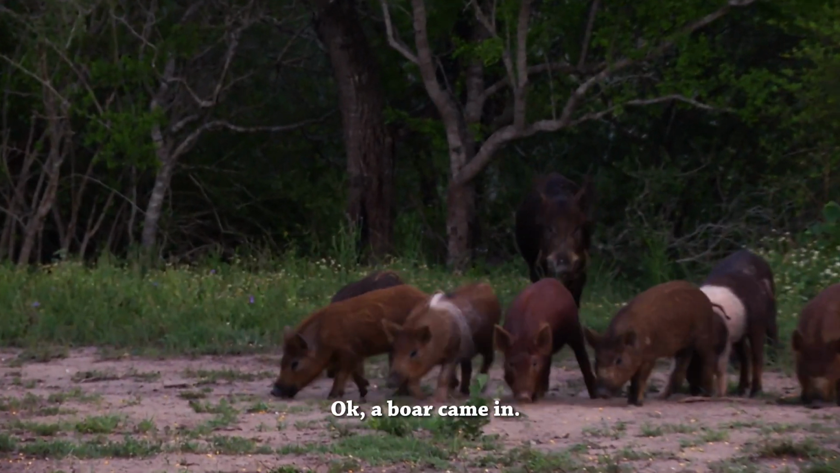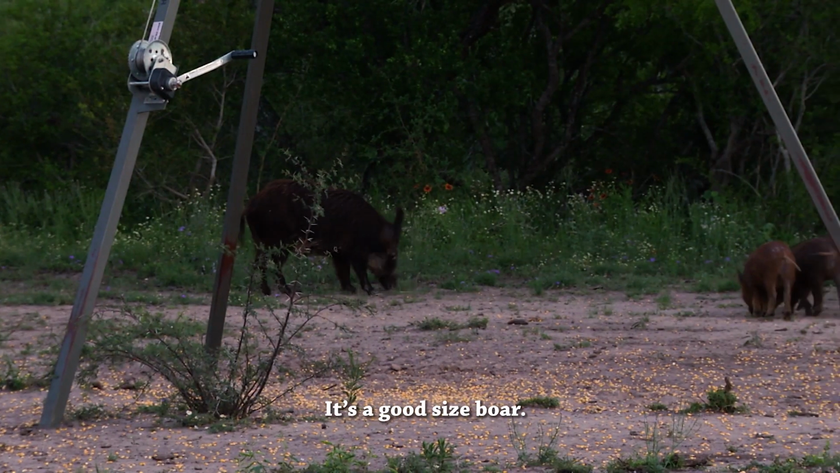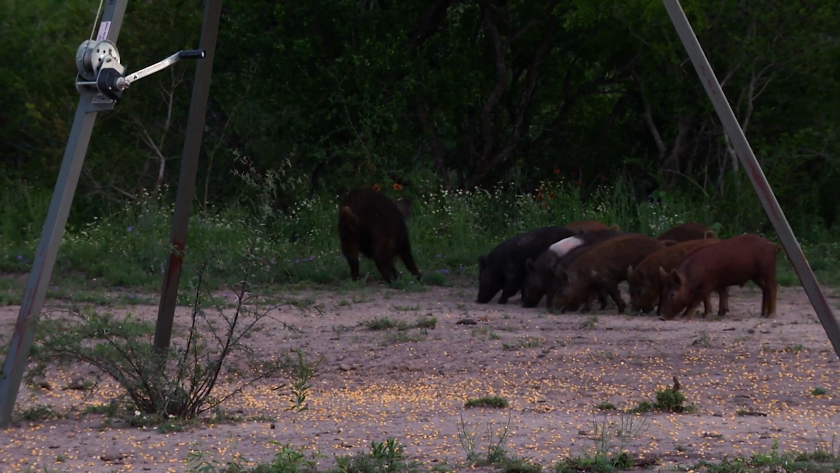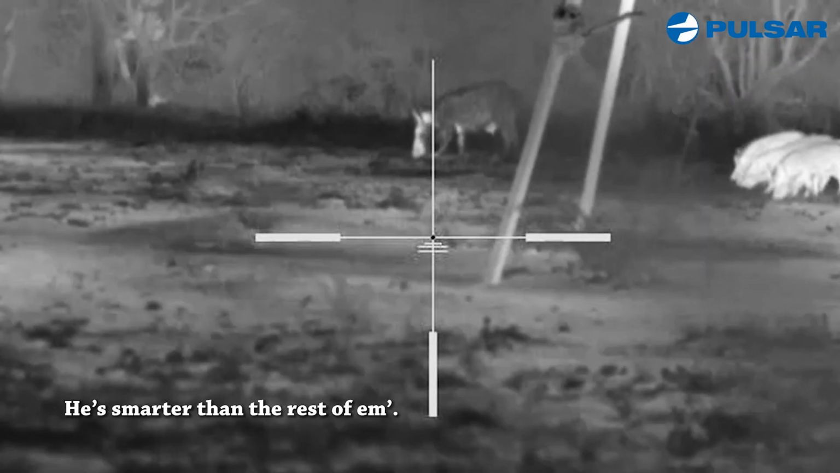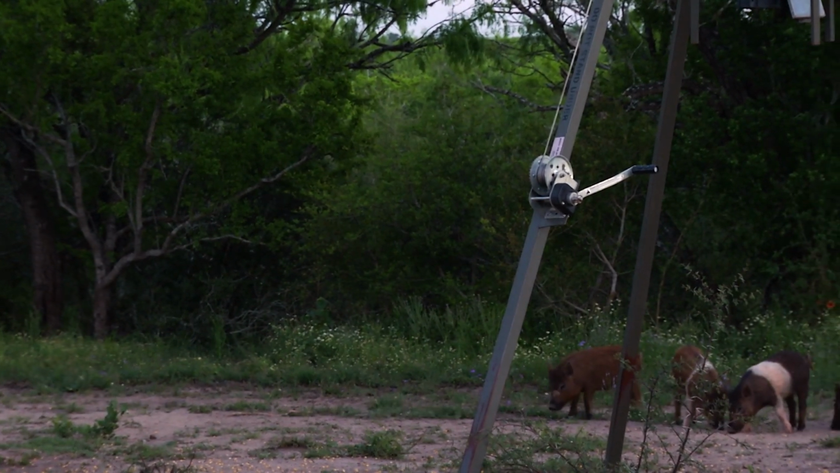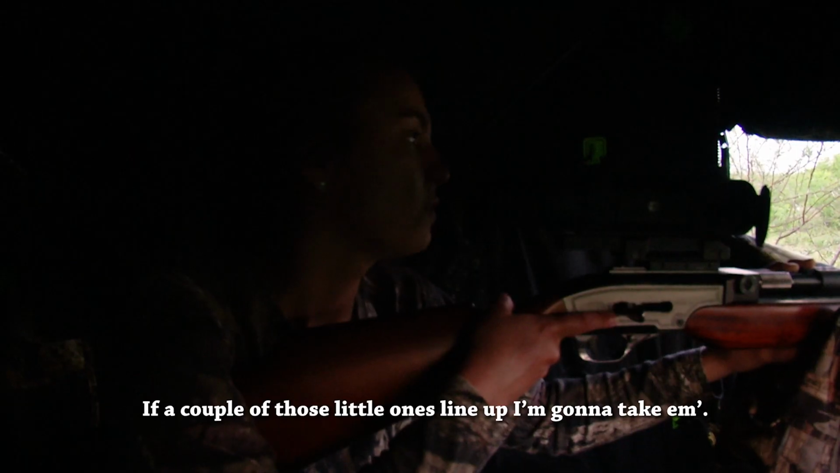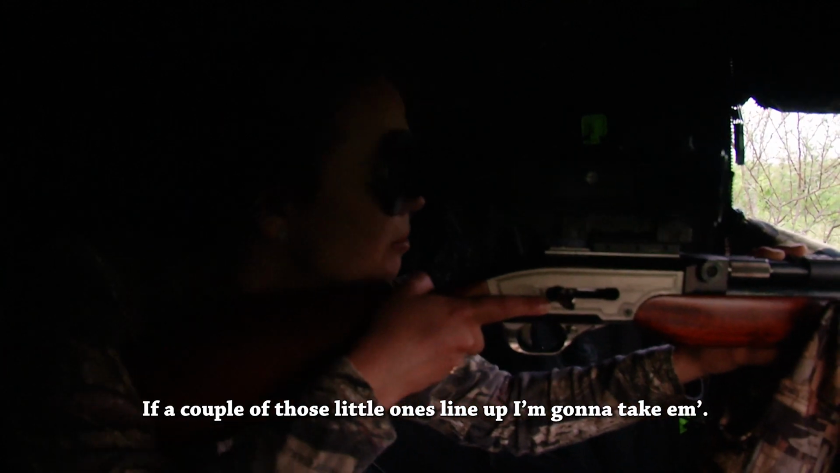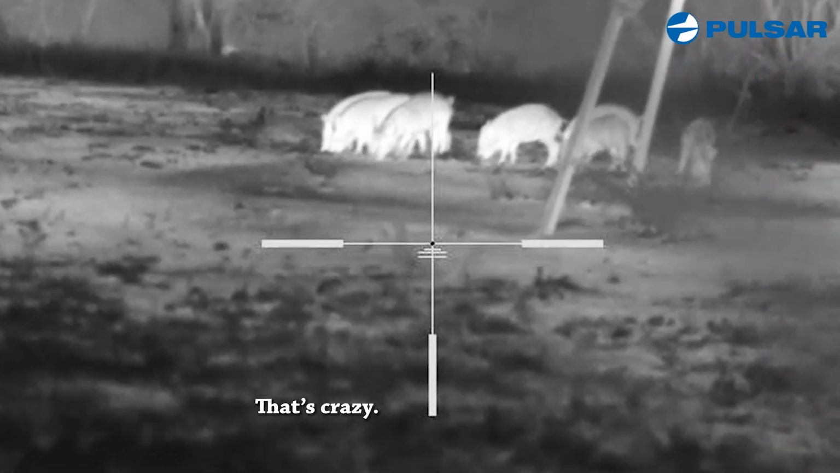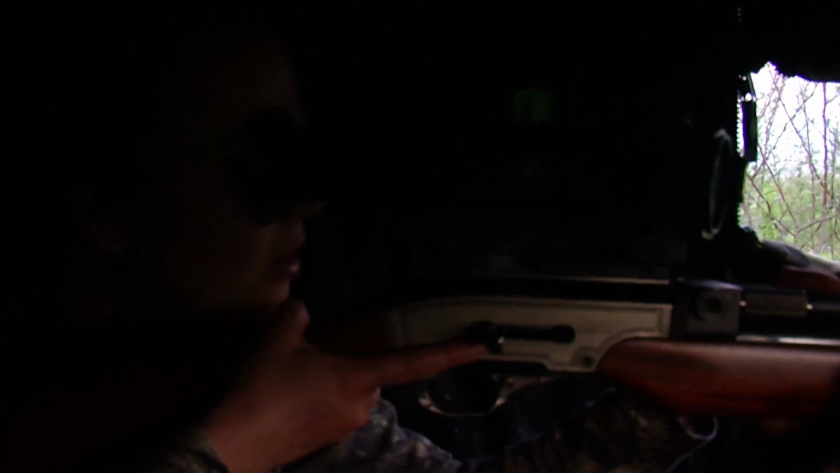Okay, a boar came in. I want that one. That's a good sized boar. He's smarter than the rest of them. Like, he's taking off. He's gone. If a couple of those little ones line up, I'm gonna take them. They all look the same through the thermal. That's crazy. There's a whole bunch of them.